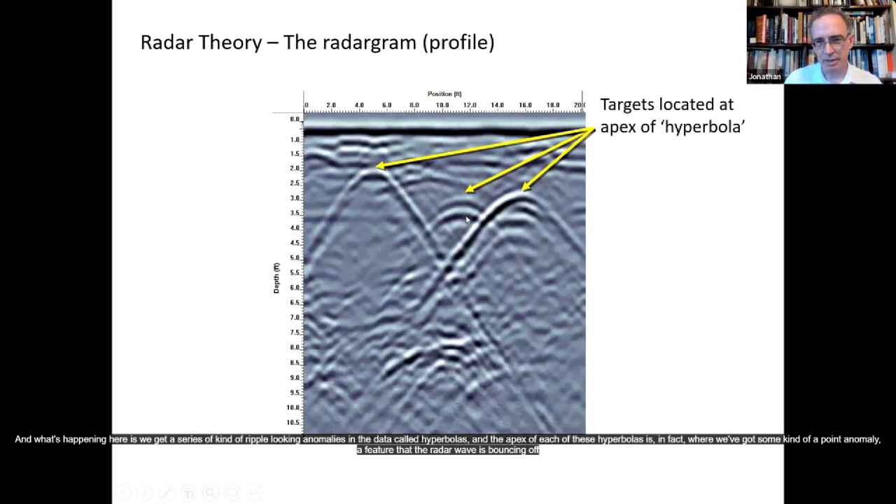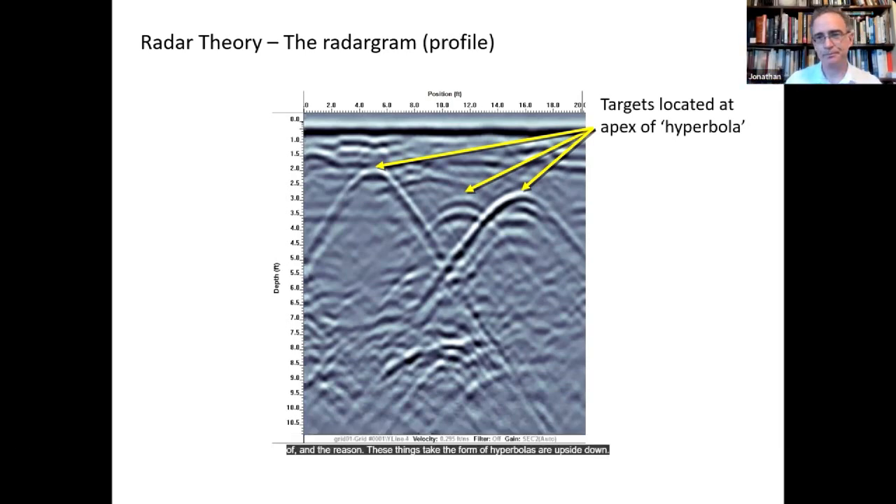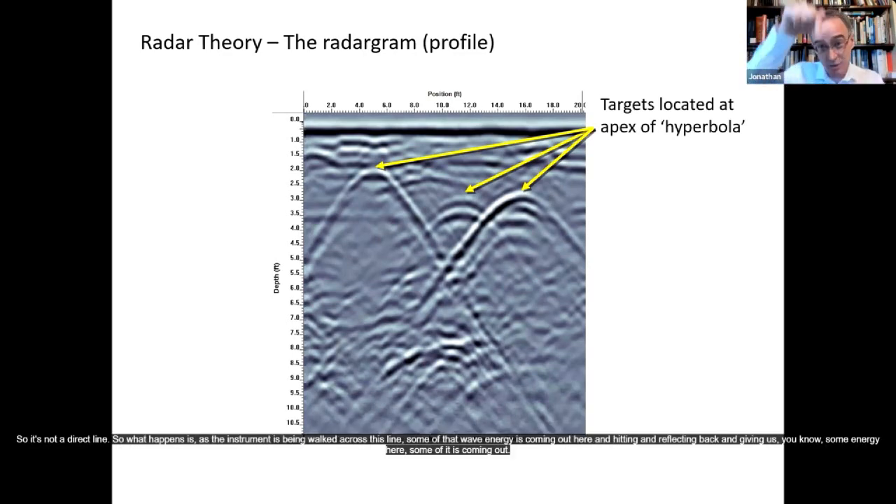And the apex of each of these hyperbolas is, in fact, where we've got some kind of a point anomaly, a feature that the radar wave is bouncing off of. The reason these things take the form of hyperbolas, or upside down letter U's, is because the wave energy actually emitted from the radar antenna is coming down in a cone shape. It's like an inverted ice cream cone. So it's not a direct line.